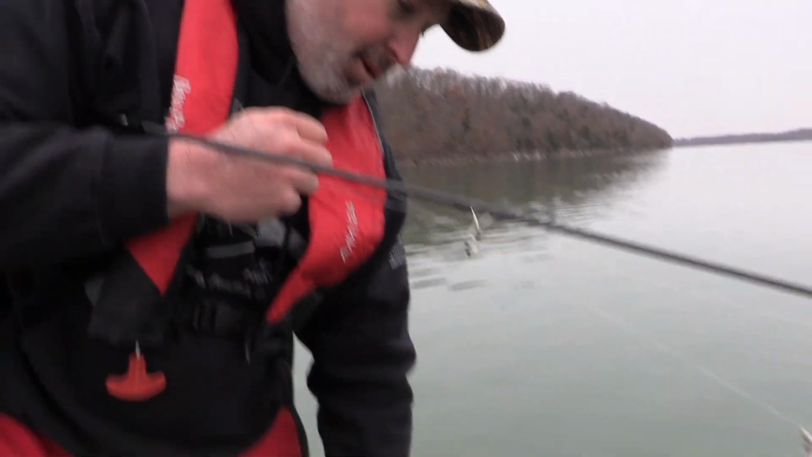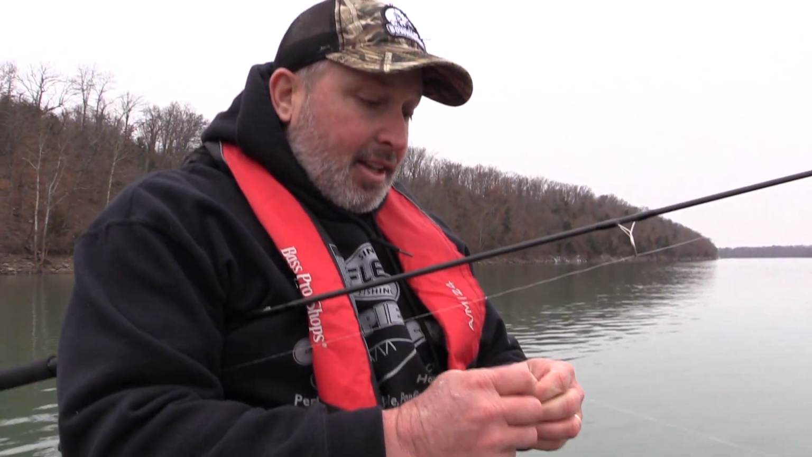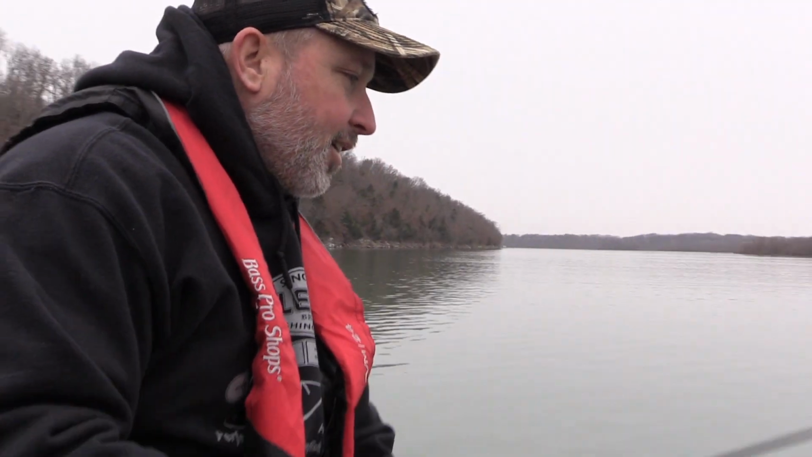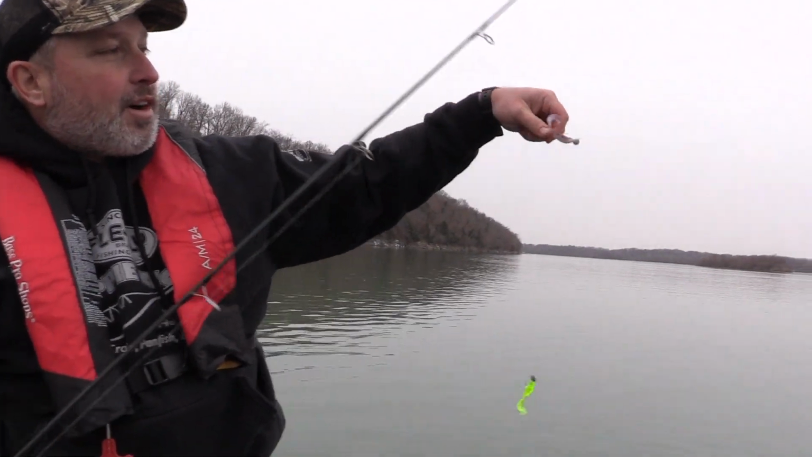Matt's been catching them on the big kaboom baits up here, but my nose will tell you for sure it's cold up here. And I tied on a tandem. That's the chartreuse, and that is the firecracker. Those are the 2.5 inch go-go minnows with the 1/8 ounce bait gripper heads.